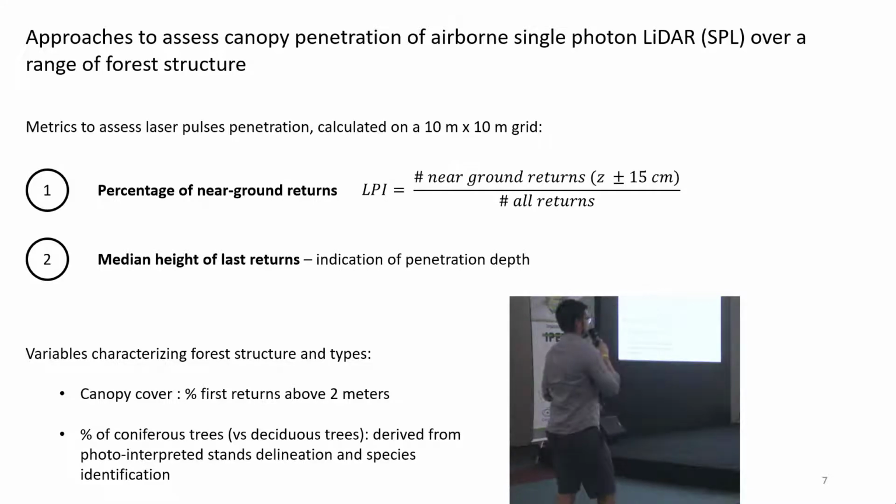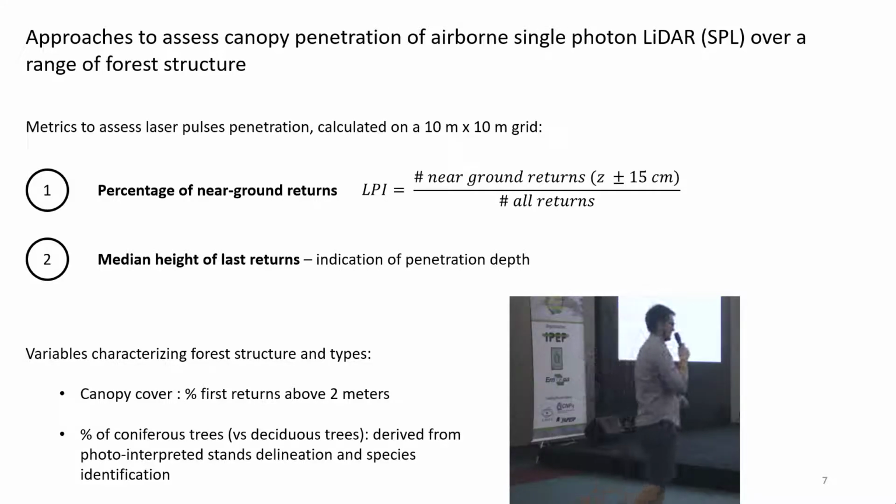So, which approaches do I use to assess the canopy penetration? For now, I've looked mostly at the percentages of near ground returns. By near ground, I mean every point that is within 15 centimeters of the surface. And I divided that by the number of all returns. So this gives a ratio of how many pulses are actually getting to the ground.